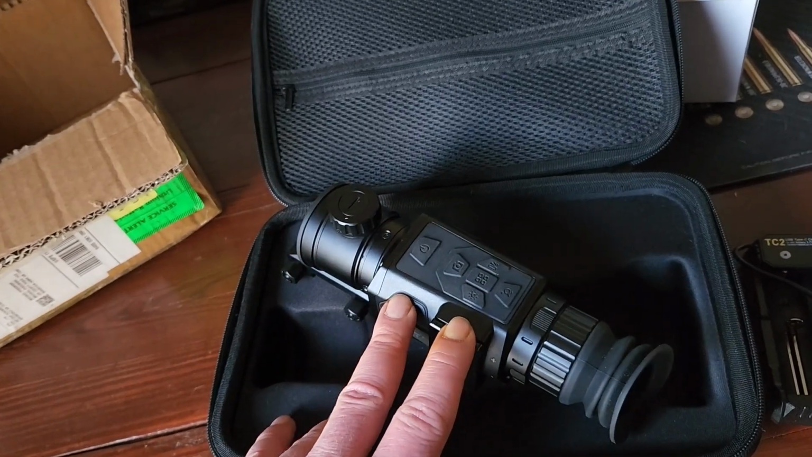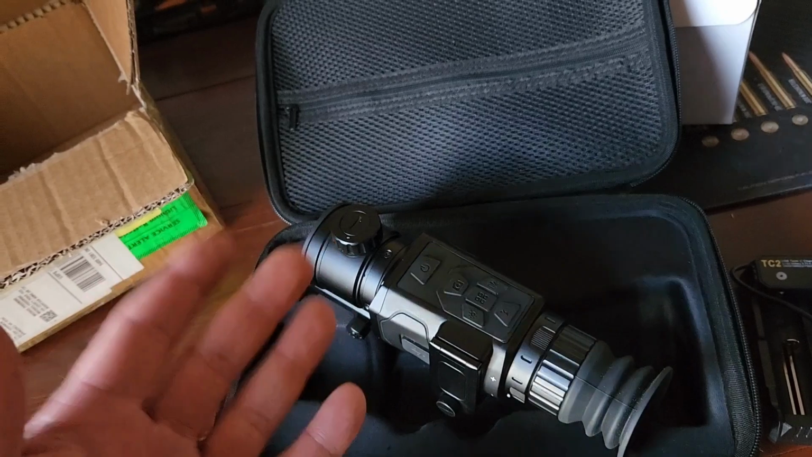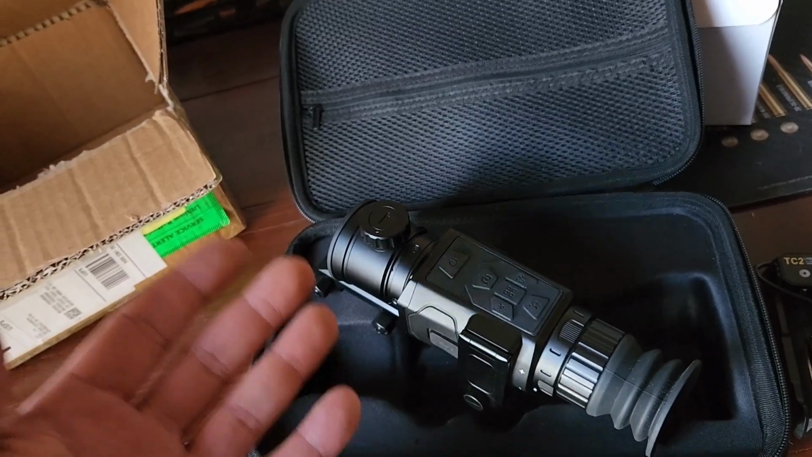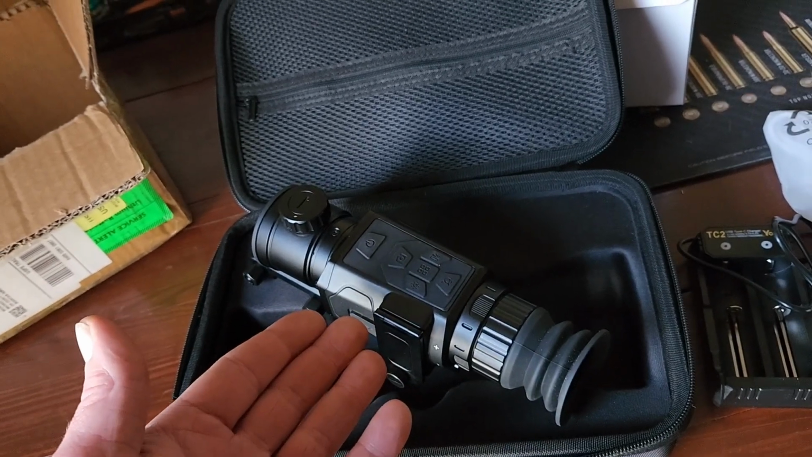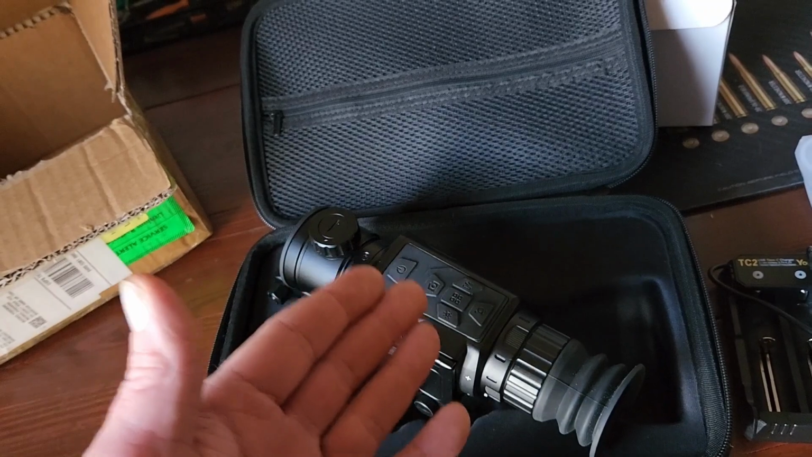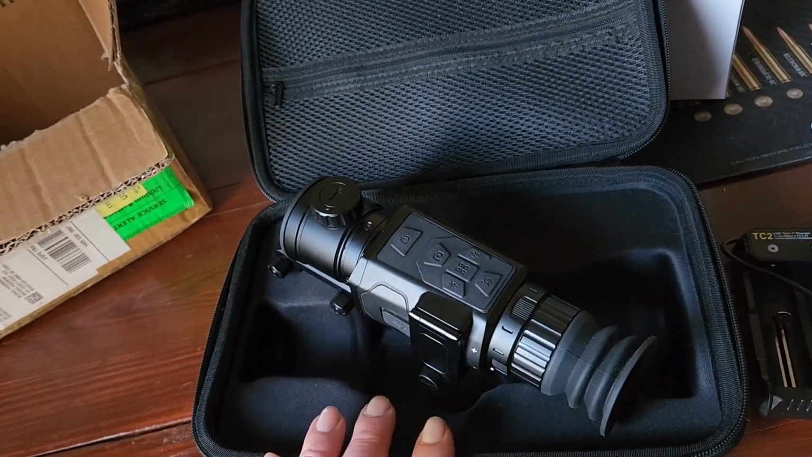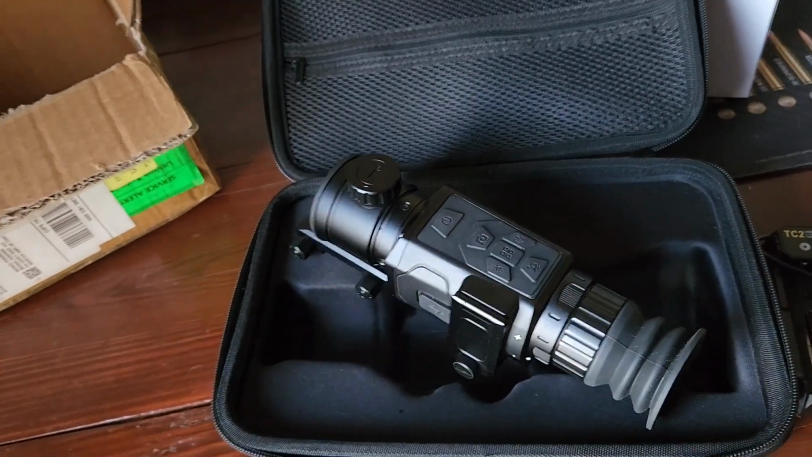Normally the base price on this one on their website is $1,499. So again, I'm an average Joe on a budget looking for the best bang for his buck, and I can't afford $3,000 or $3,500 for a thermal scope with a 384 core or even the 640 cores in it. So I decided to go ahead and take the plunge and give this one a try.